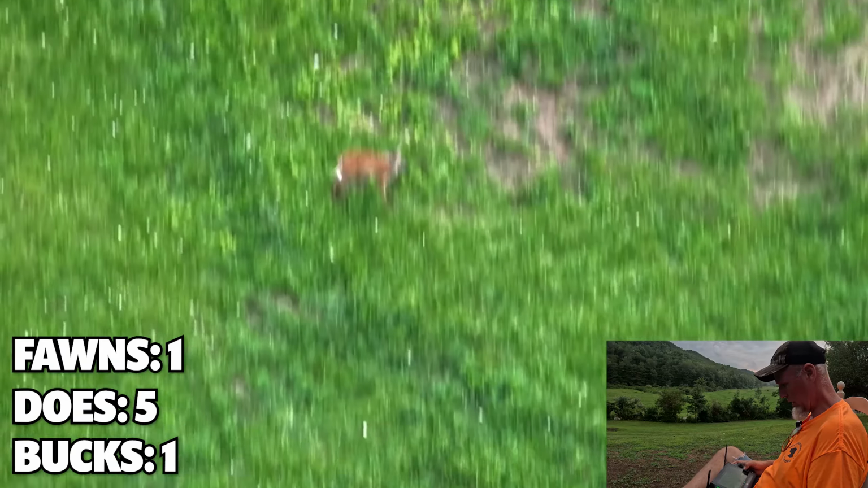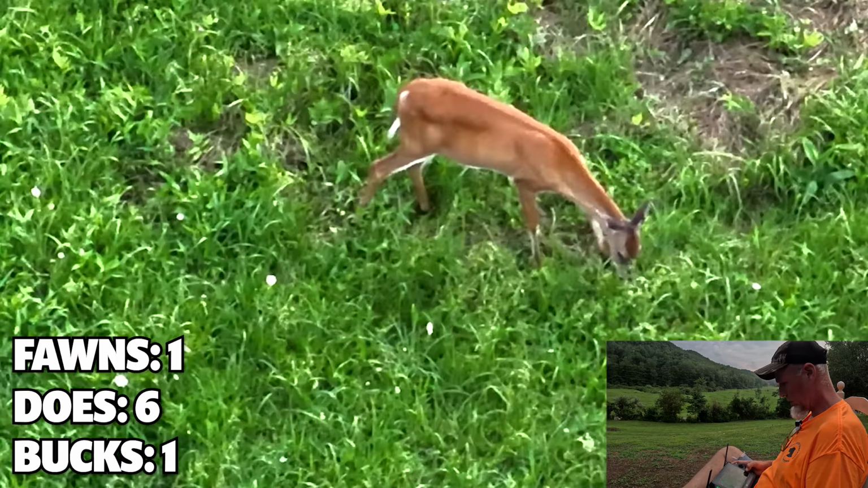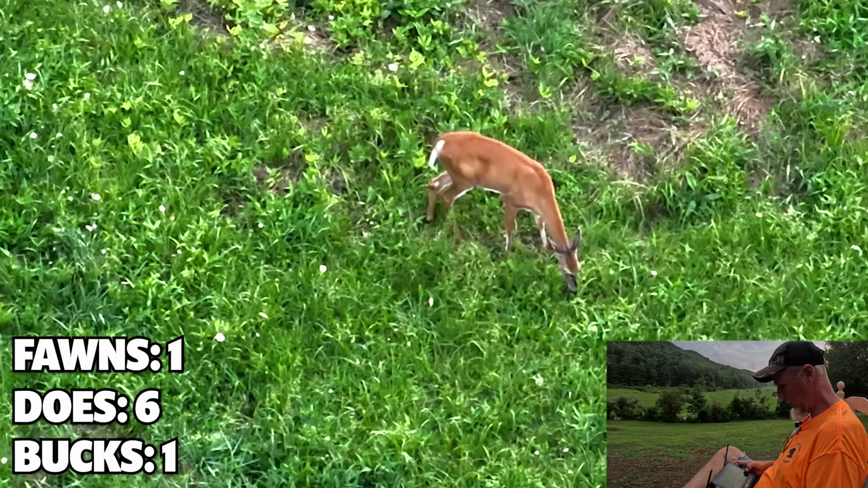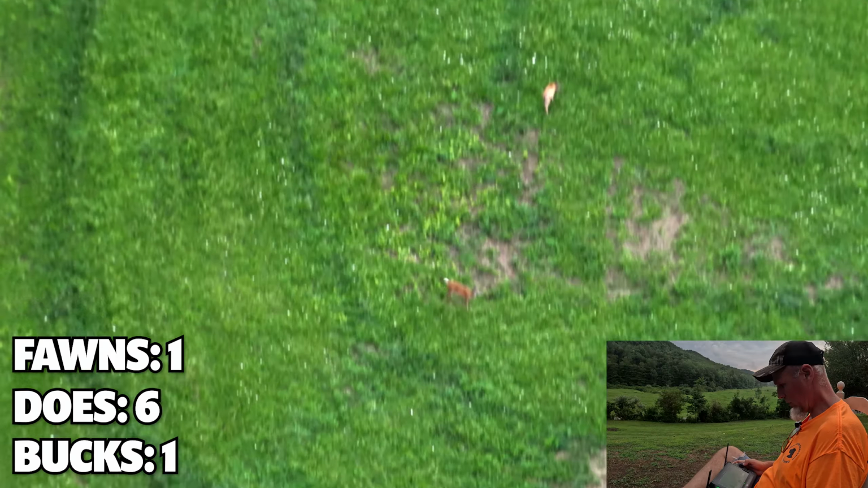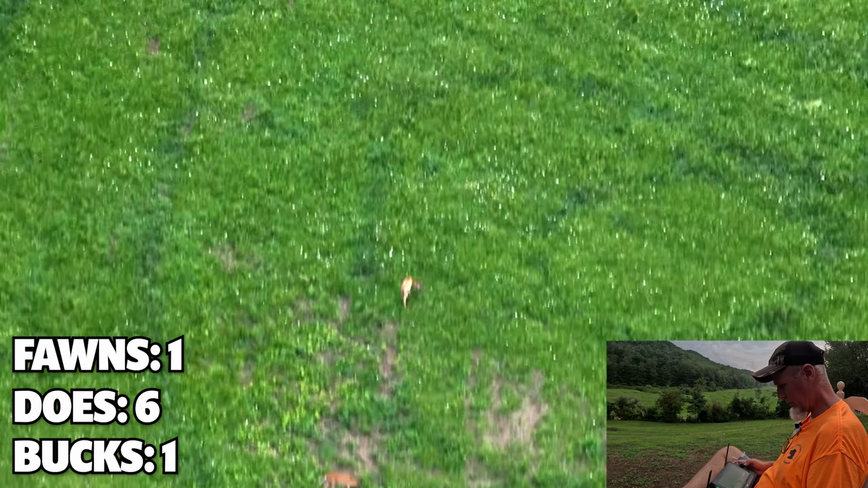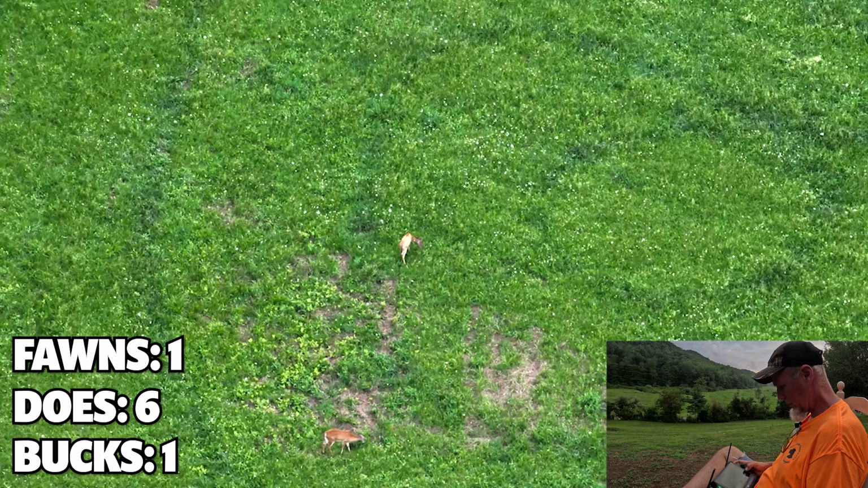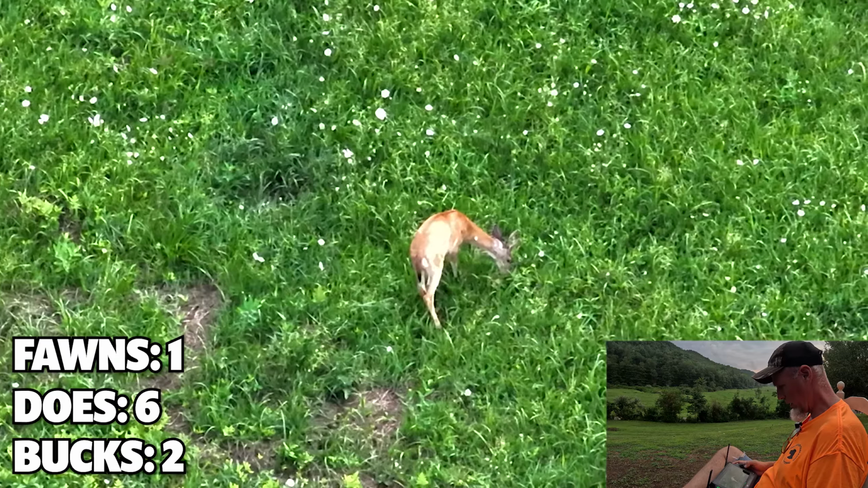Oh, what do we have here? Another doe. So what's that? 6 does, 1 fawn, 1 buck. Oh, there we got a small buck.